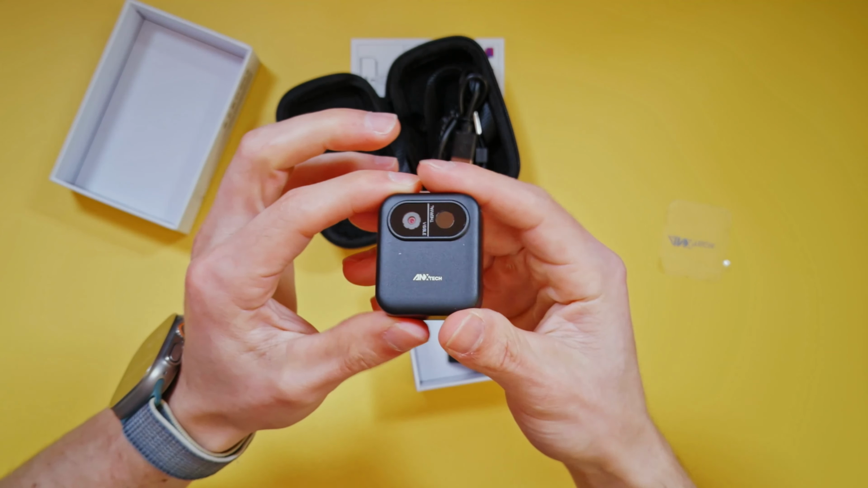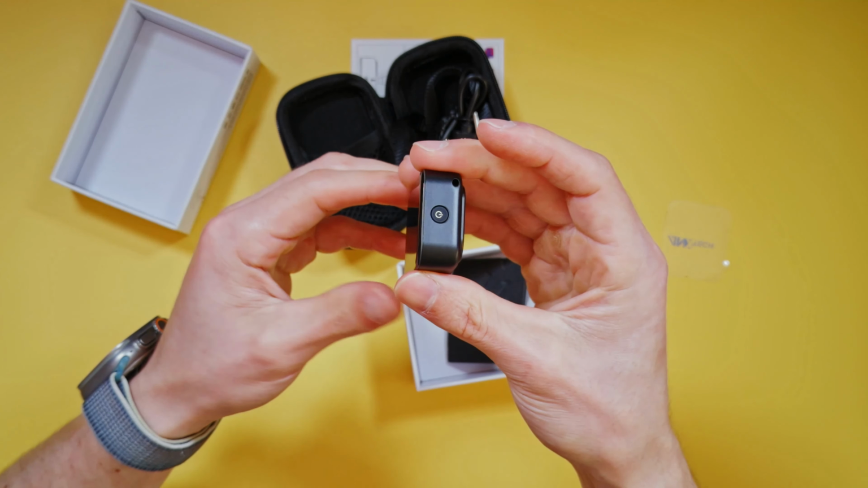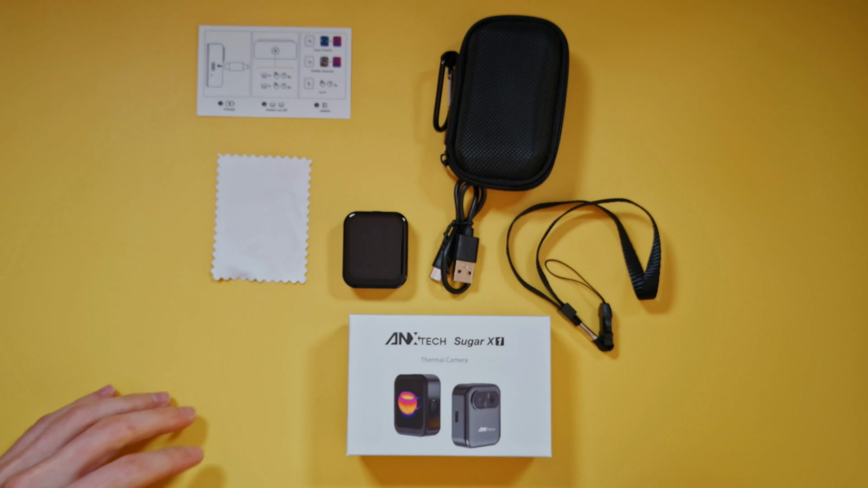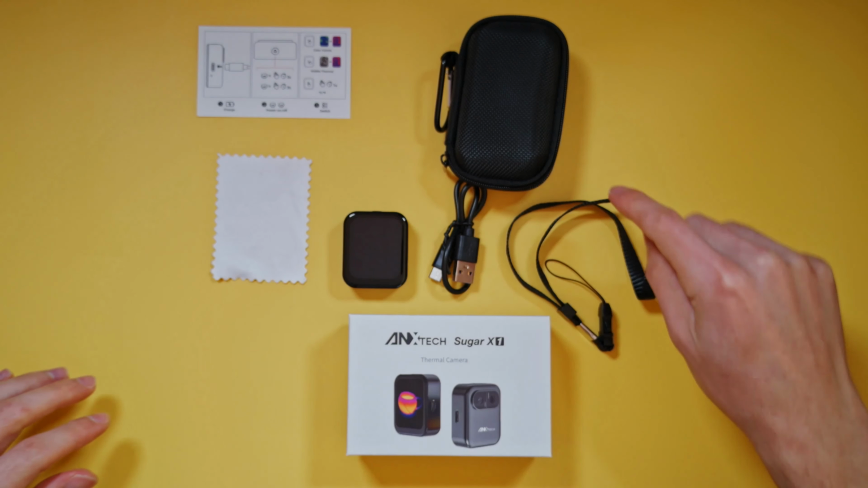So it's a really sleek looking device. Feels really high quality too, nice weight to it. Doesn't feel cheap. Yeah, this is really cool. Okay, cleaning cloth, and that is it. So you have all the essentials. Of course, the thermal camera, little cloth, instructions, case, cable, and lanyard.